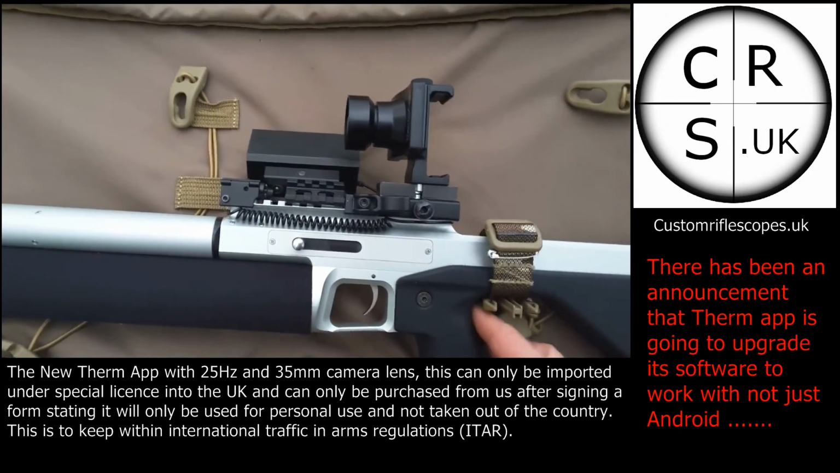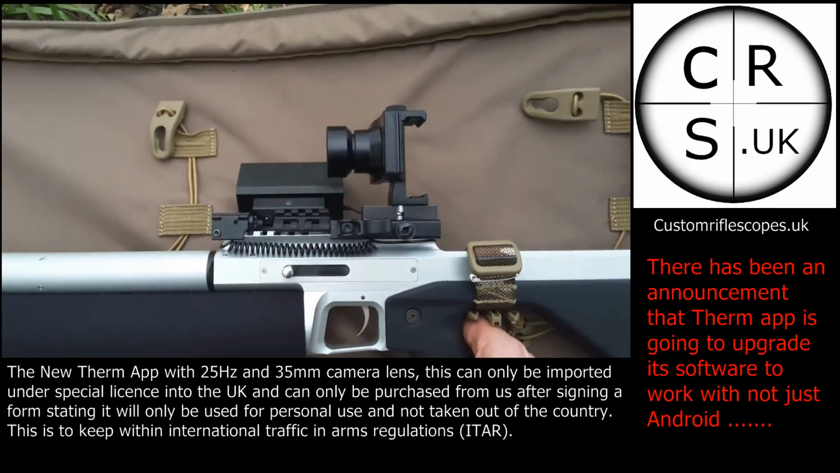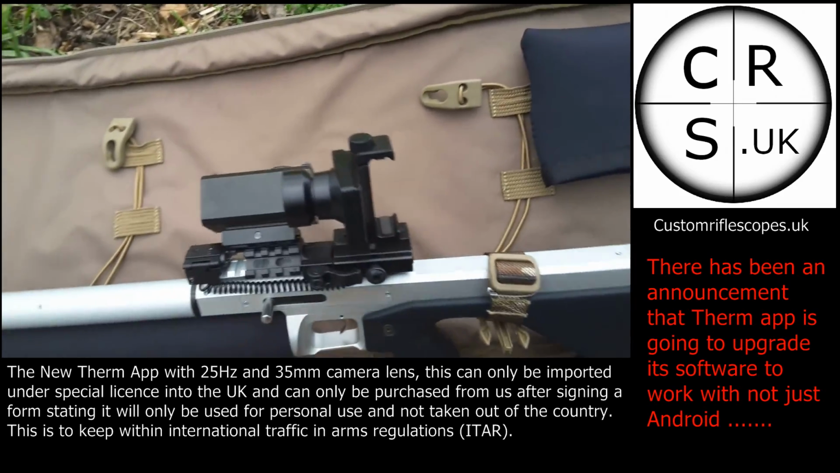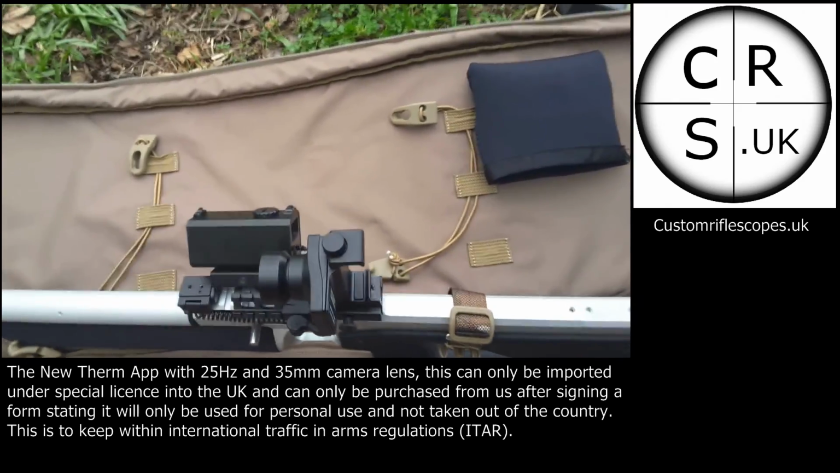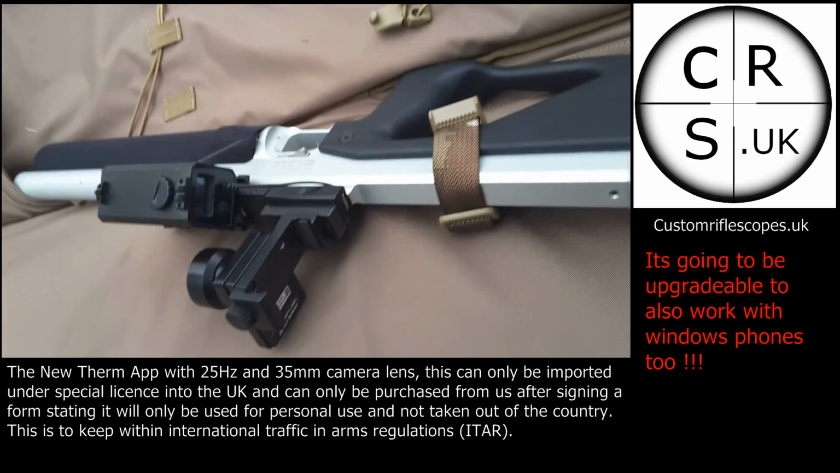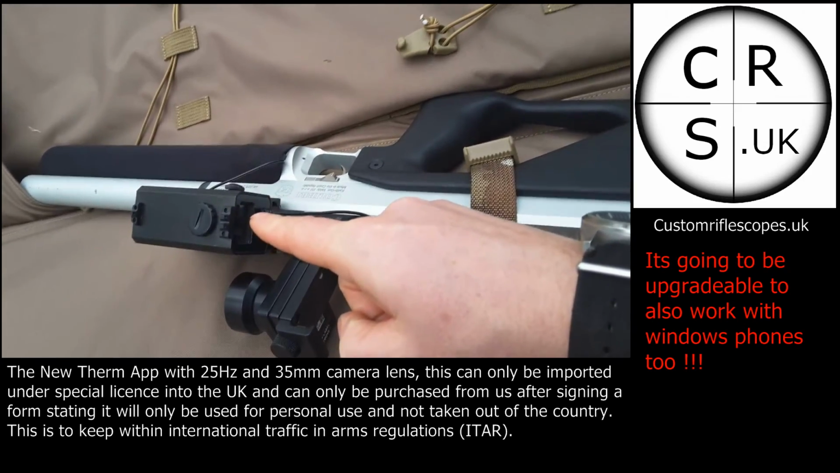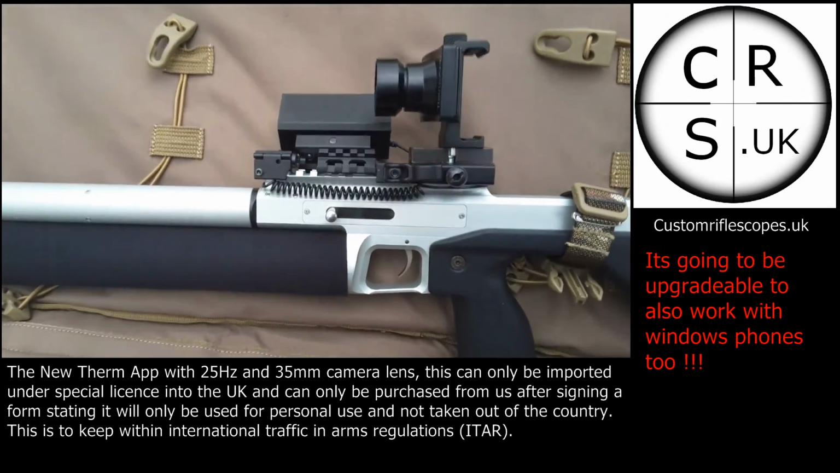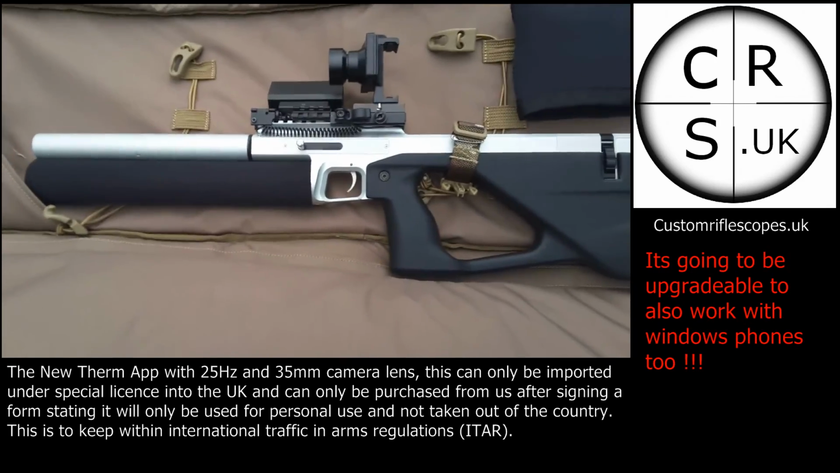What I've done here as well is, because I'm going to be going through and showing you how well the weapon mountable rangefinder is, I've put an adapter on the rifle so I can fit the rangefinder also, which is obviously here. This ranger can work from 5 meters, anything up to 700.